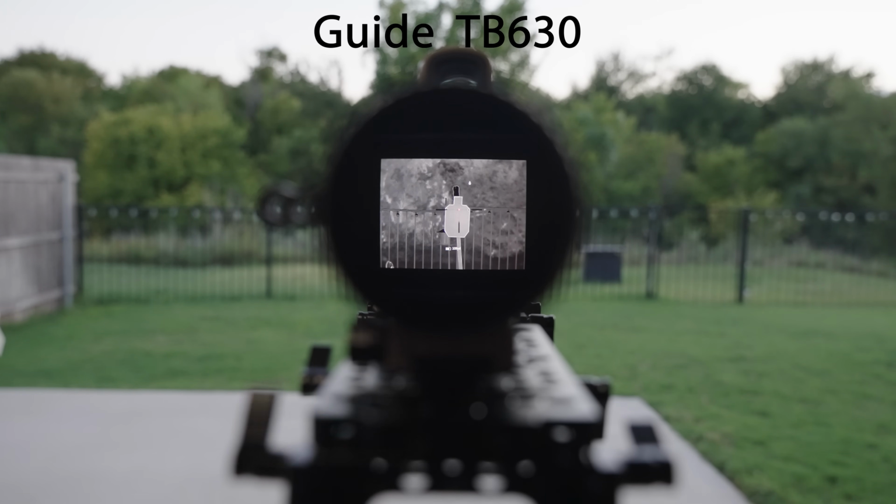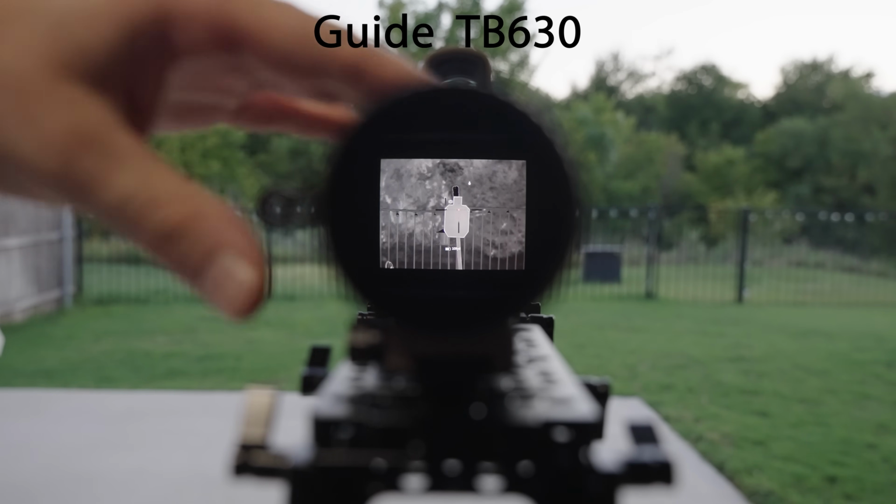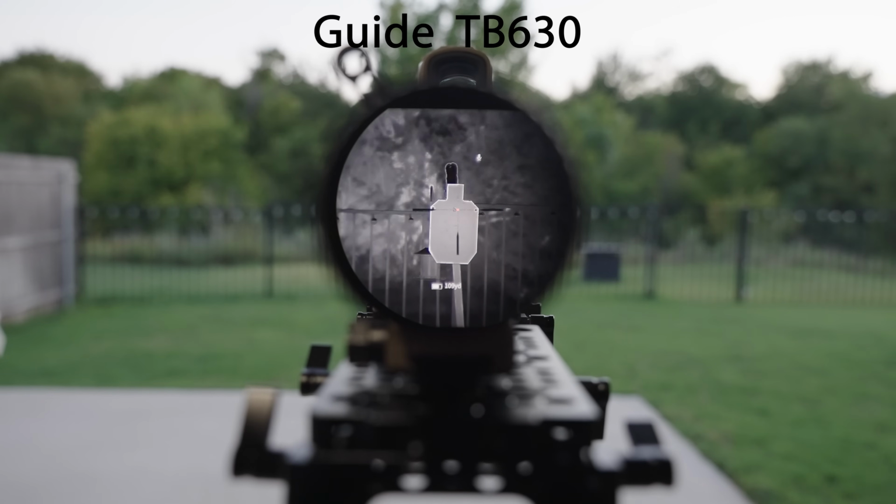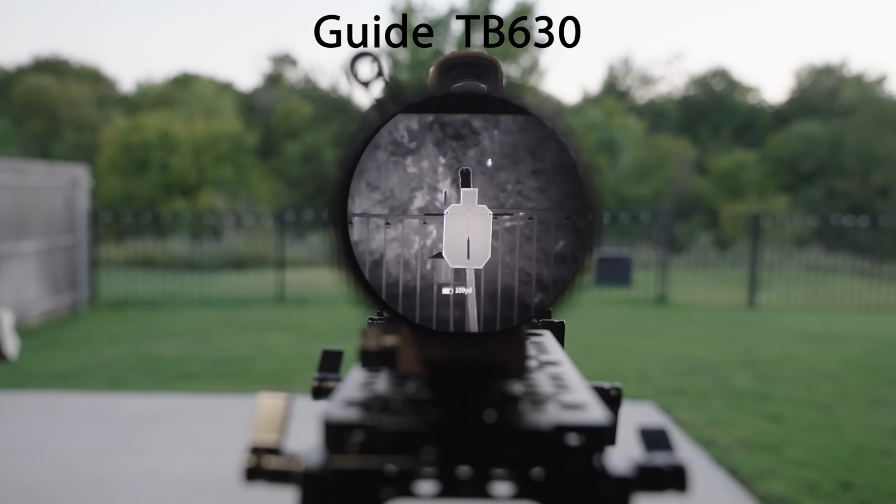So this is the Guide SenseSmart TB630. At 1 power magnification, no problem whatsoever. You have the entire thermal sensor. Once we get to about 2x magnification, here's where I'm gonna have to refocus the camera, and that's where I'm losing some field of view on the right, which is an effect of the camera, not the clip-on.